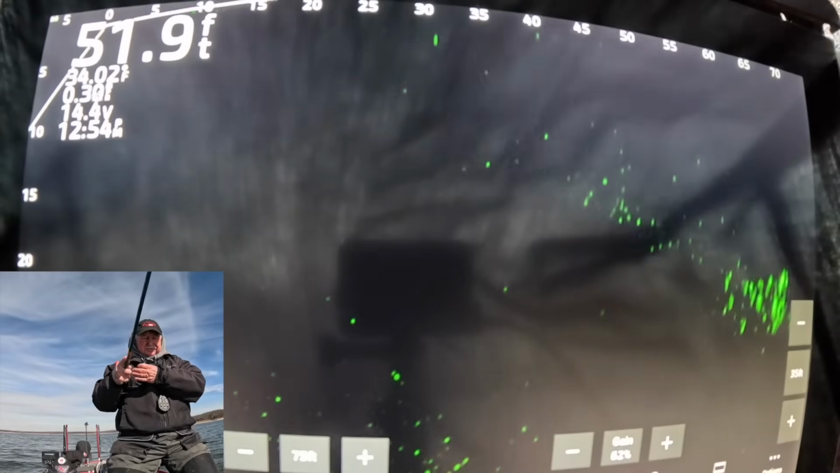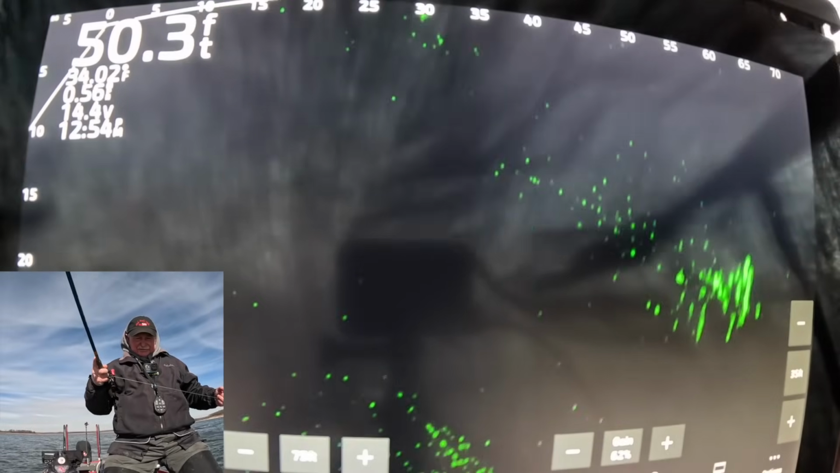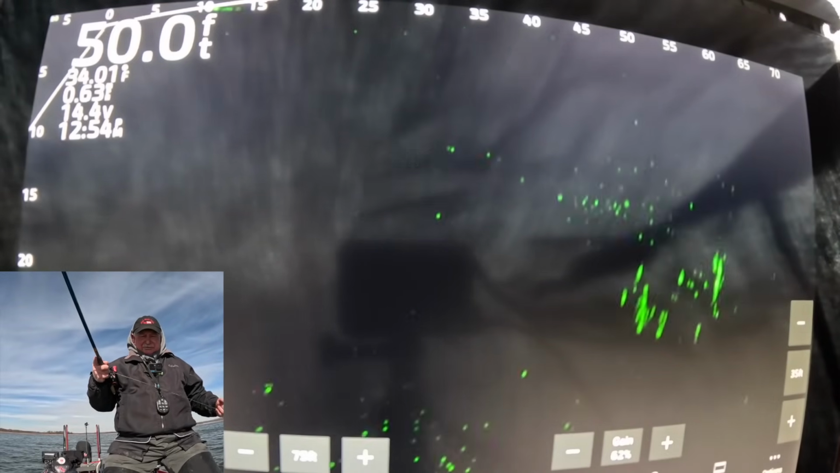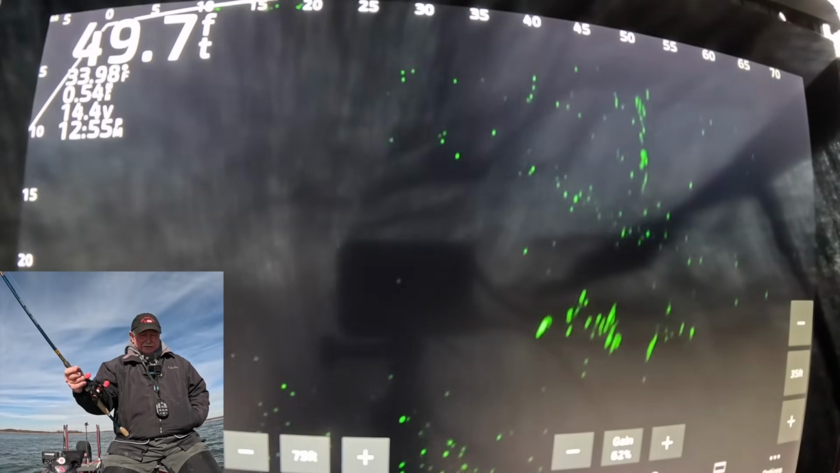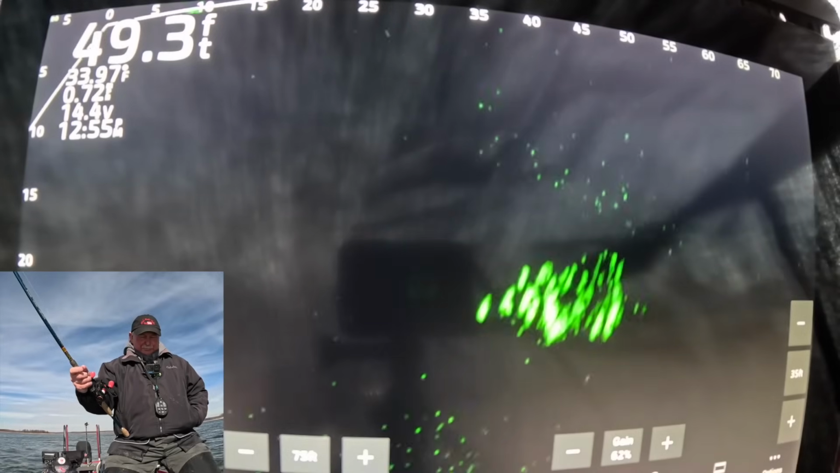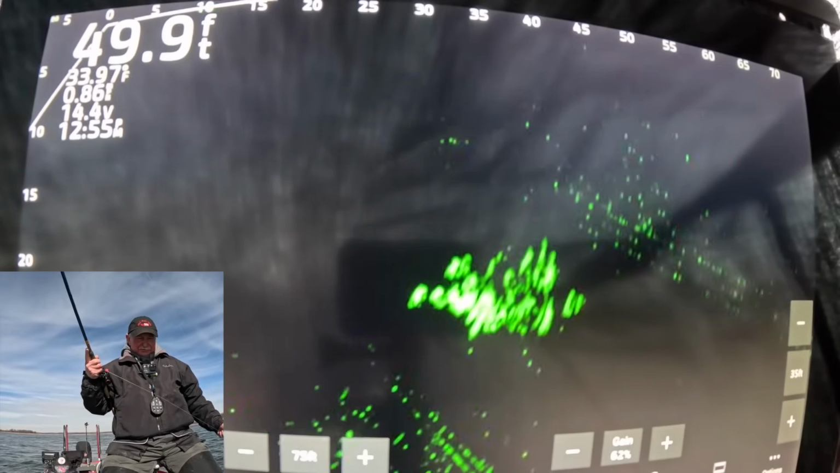Let's see what that school's like out there at 65 feet, 60 feet. They're just big schools, one after the other out here. Probably all grouped up to stay warm. Think fish do that?